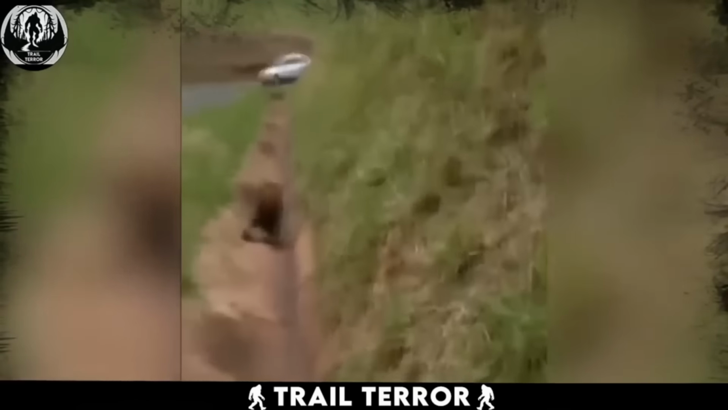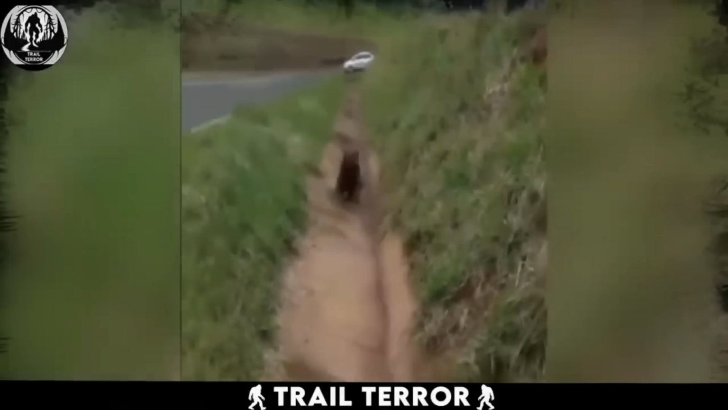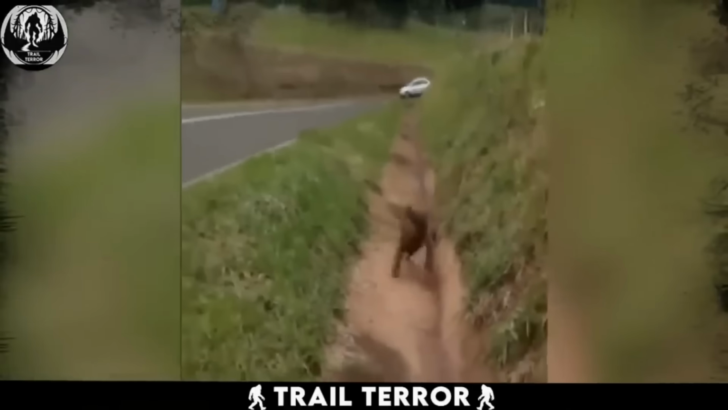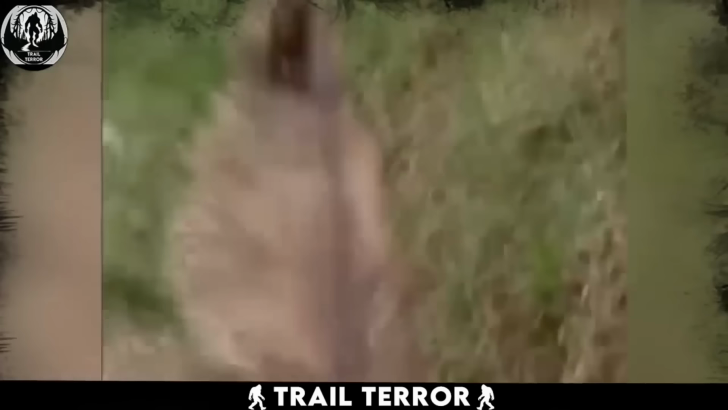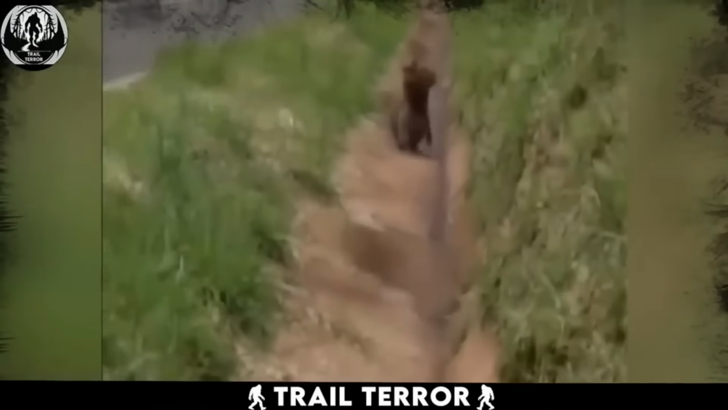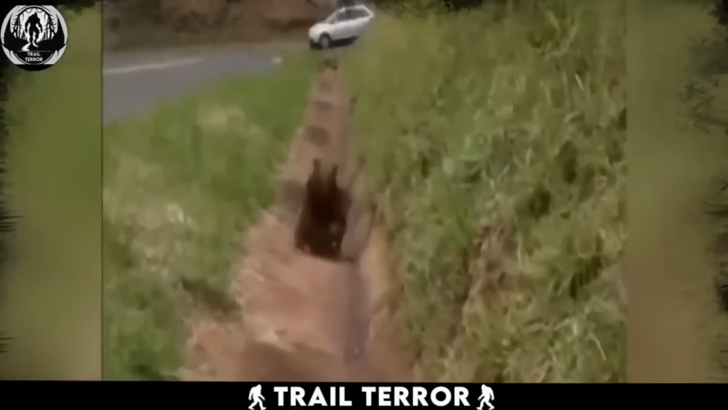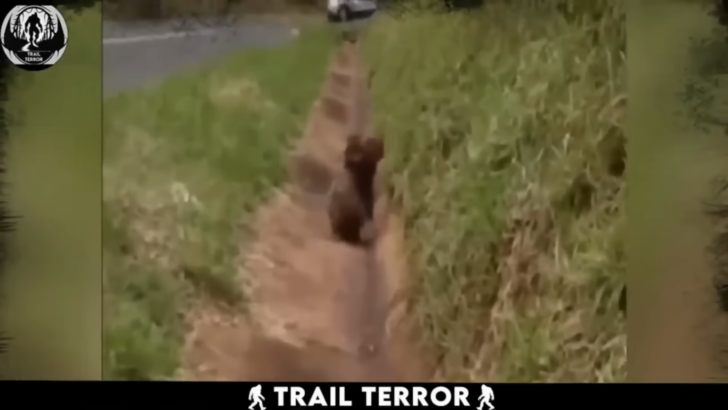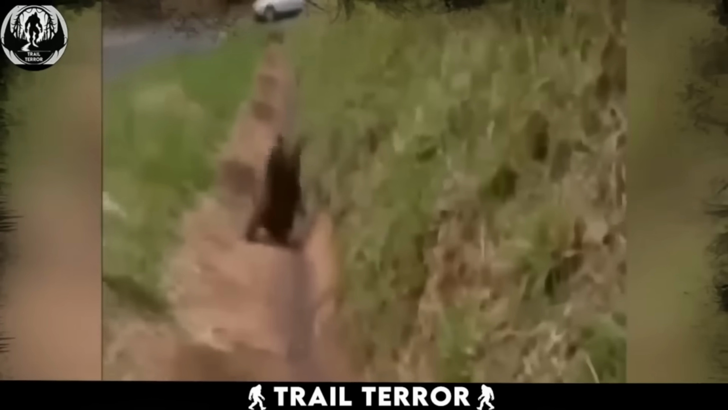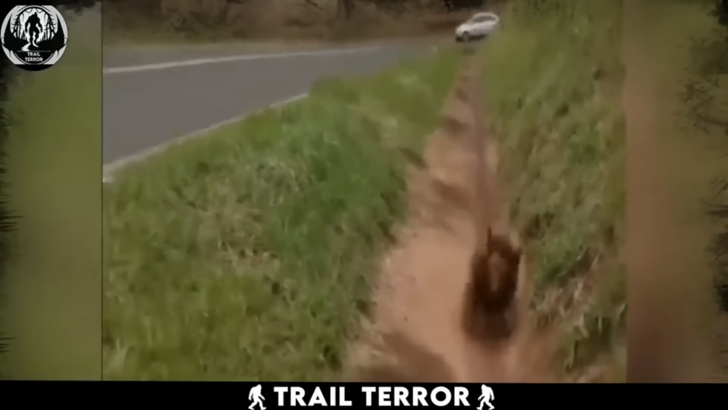It exhibits a mixture of curiosity and caution, a primal instinct driving it to explore its surroundings while remaining wary of the human presence. We witness its repeated attempts to scale the grassy wall beside the ditch, an endeavor that suggests a desire to evade potential danger or seek refuge in the elevated terrain. The intensity of the encounter heightens as the creature persists in its approach towards the person filming.